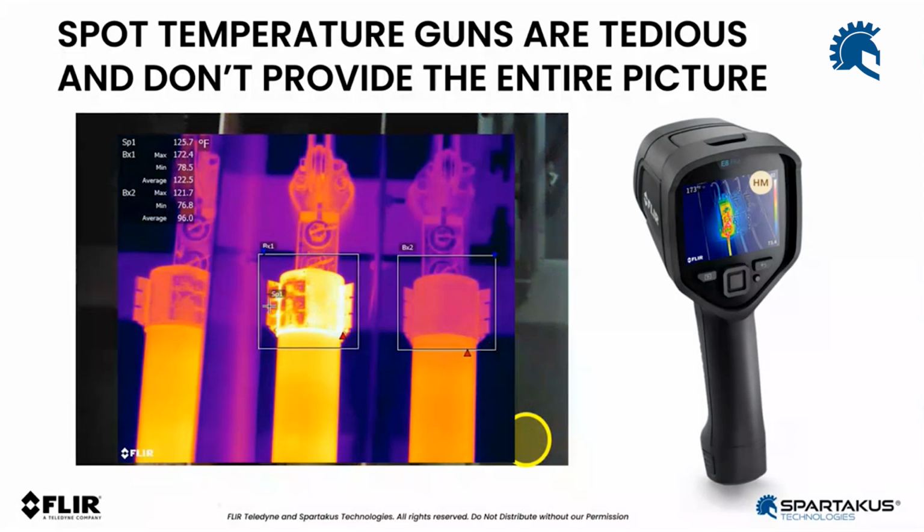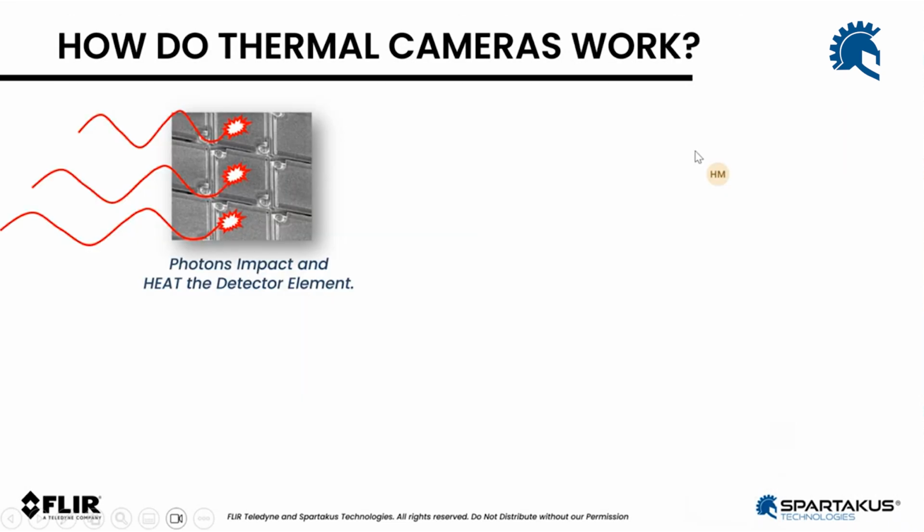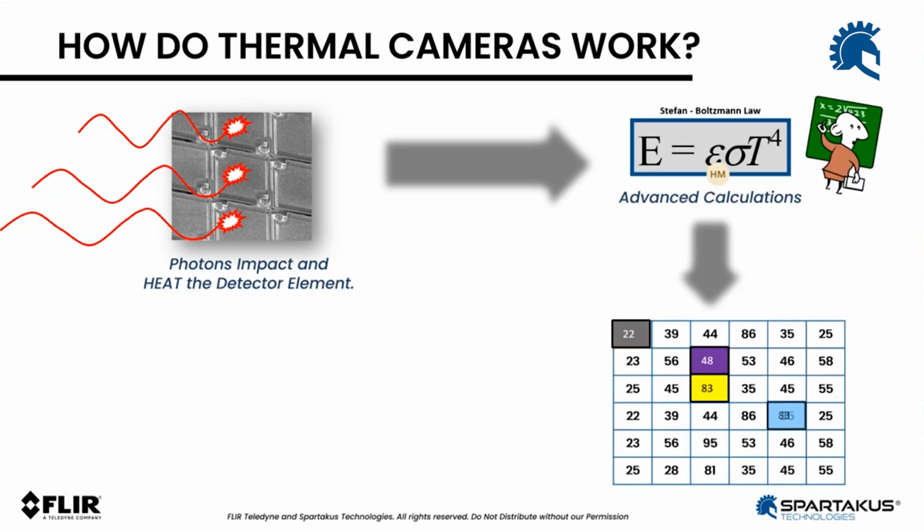So all this documentation is not just being able to quickly find the problem, but also having that picture that's worth 1,000 words. That's a key advantage with infrared cameras. And they work in a similar way. You have a detector that's capturing infrared energy. It hits the detector element, and then very complex calculations happen inside the camera. Then we come up with temperature values that are associated with each of those pixels.